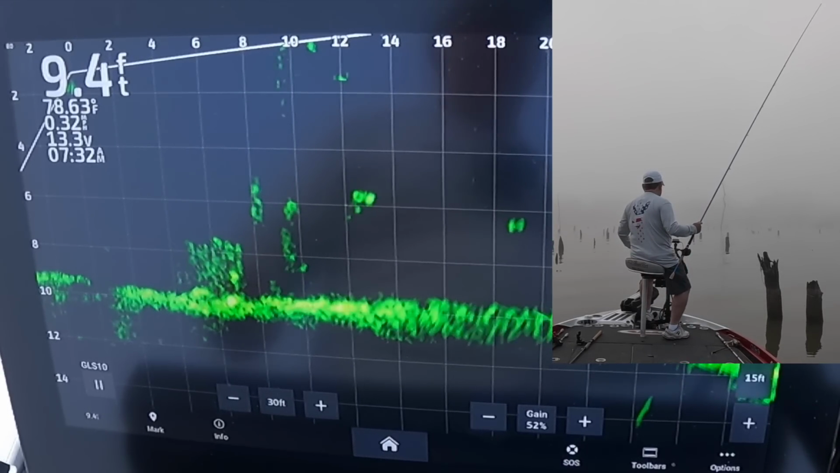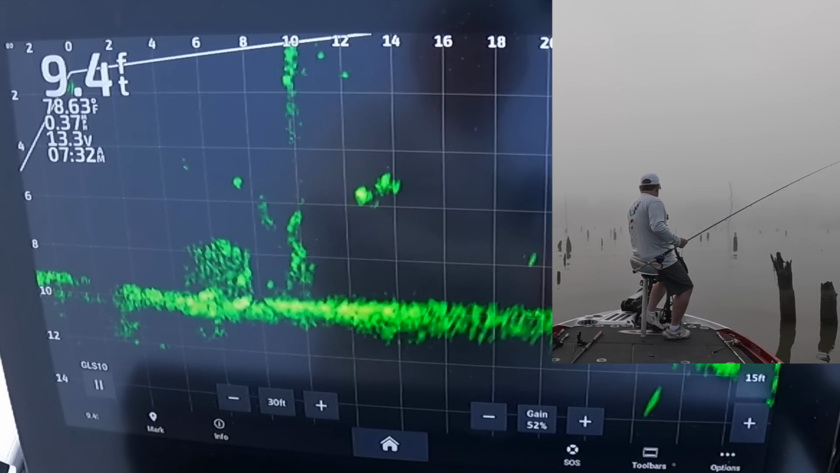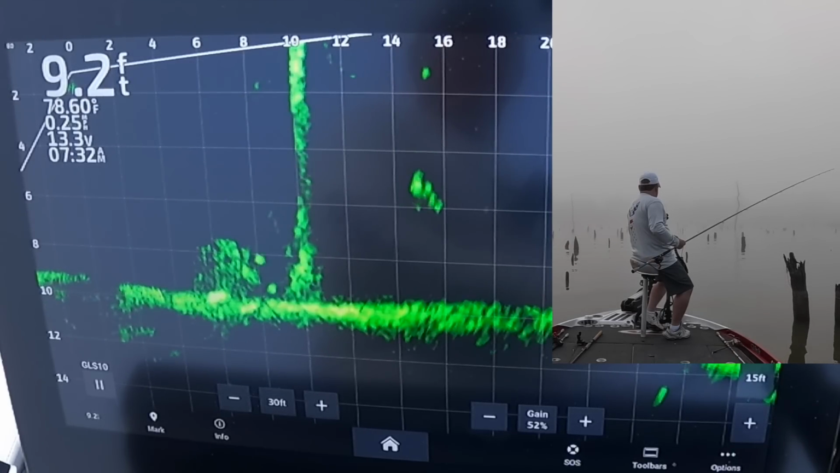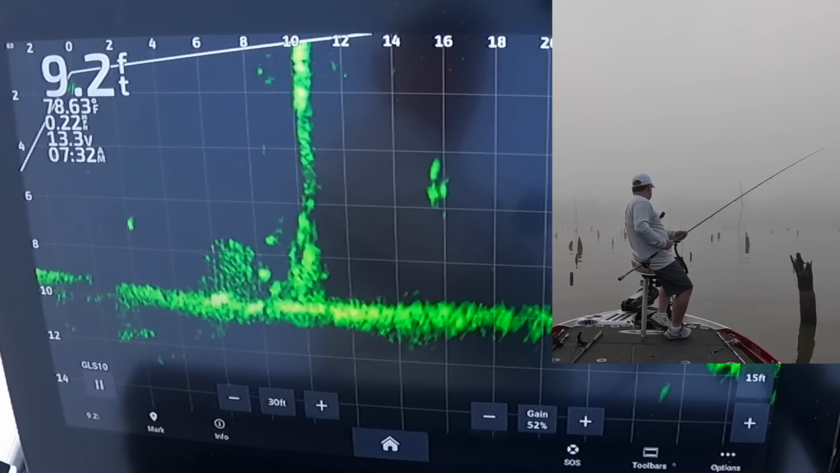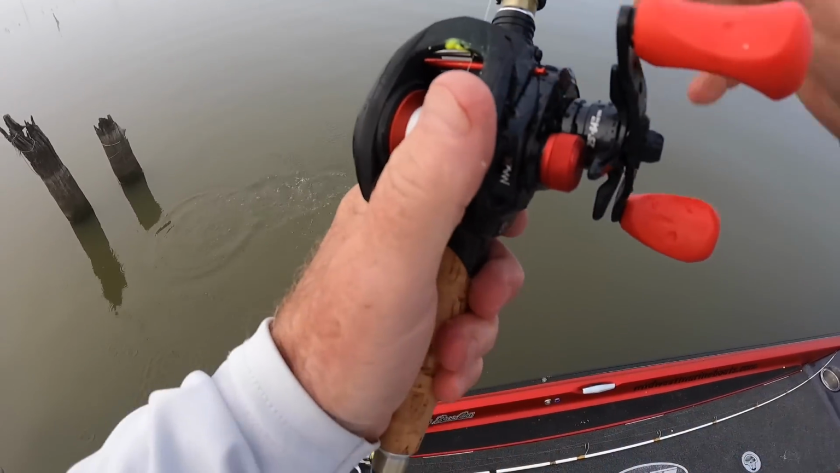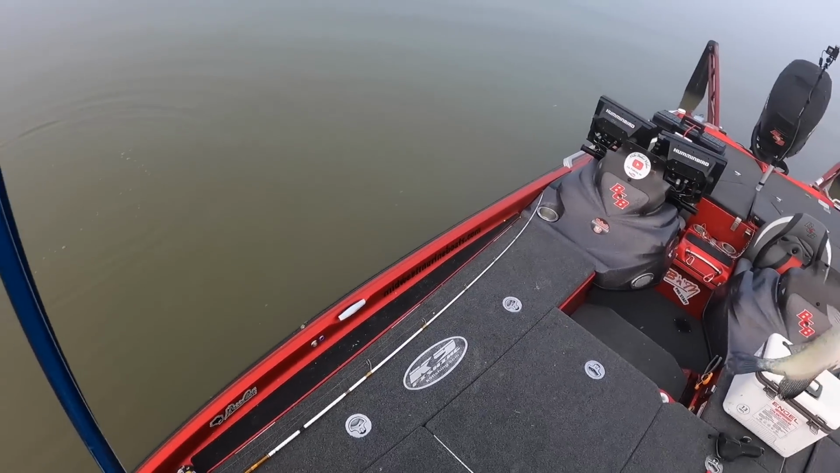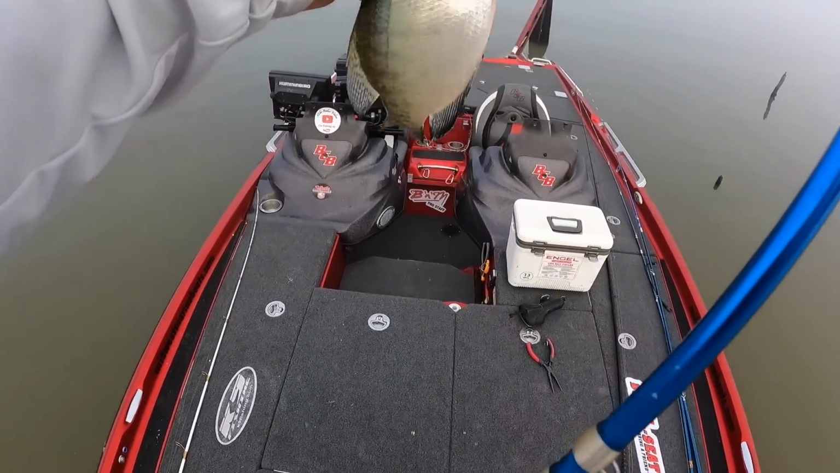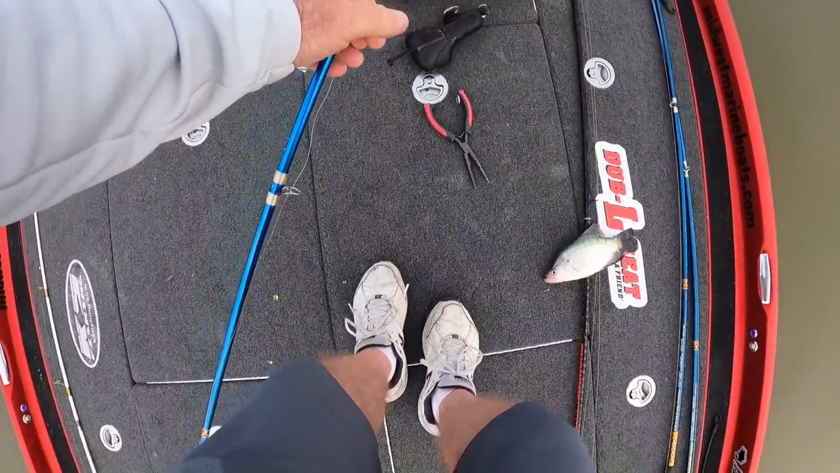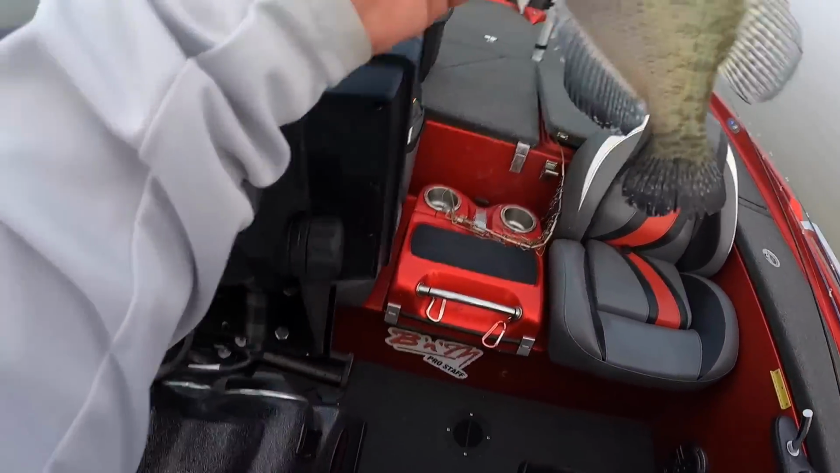See if there's another one in that little stake bed. Right on top of it. It looks like there might be a little one in there. Yeah, there he comes. Yep, he came out of there. I thought I saw him shimmering down in there. There we go. It's a little keeper. That's white crappie. Not that big, but he'll keep.